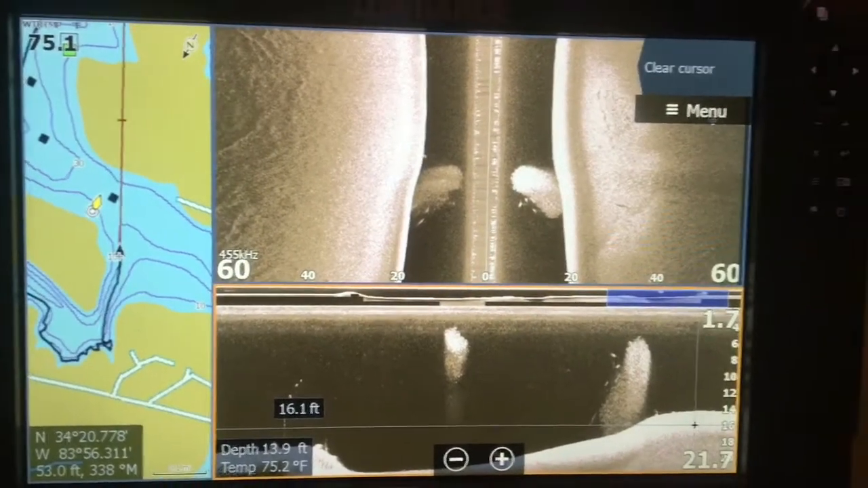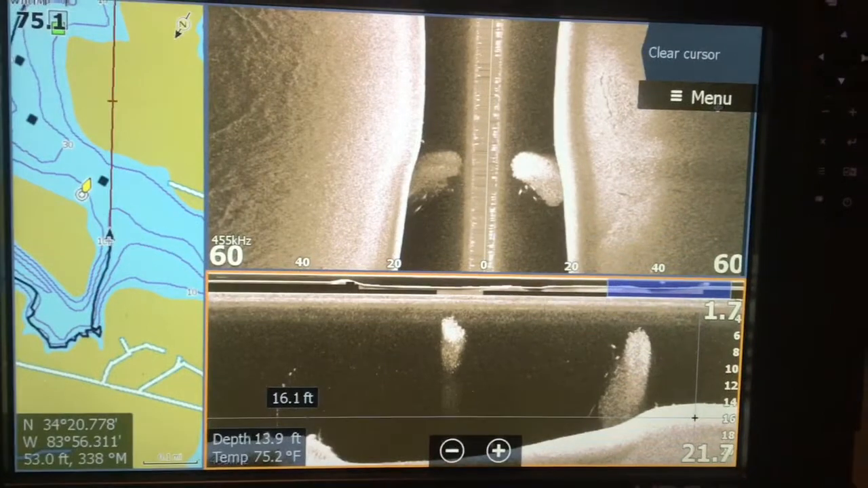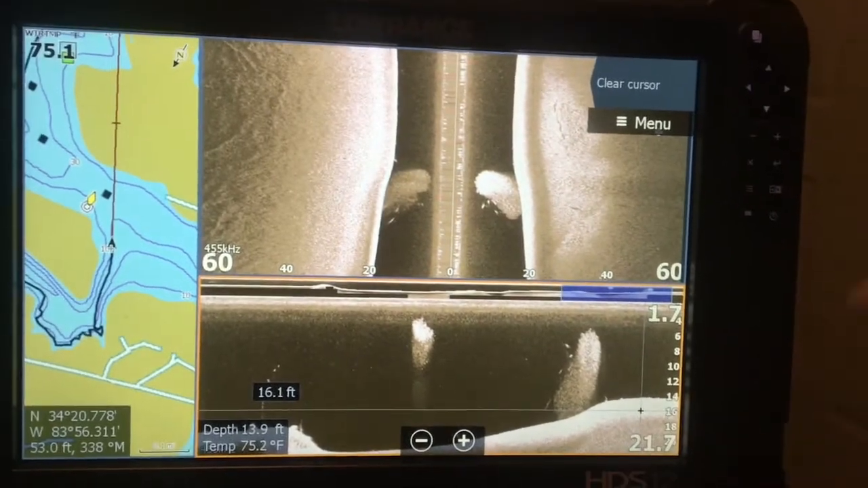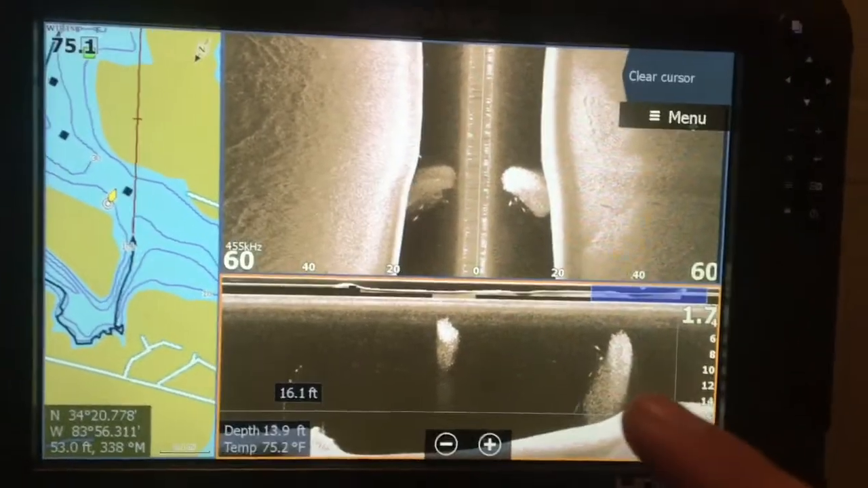Alright, this was one of my favorite pics, just to really understand fish and bait, because that's what we're going after. We're not going after anything else but fish and bait. And this is what the Lowrance... I'm not sponsored by Lowrance by no means. I support them all out because they do prove themselves day in, day out for me.